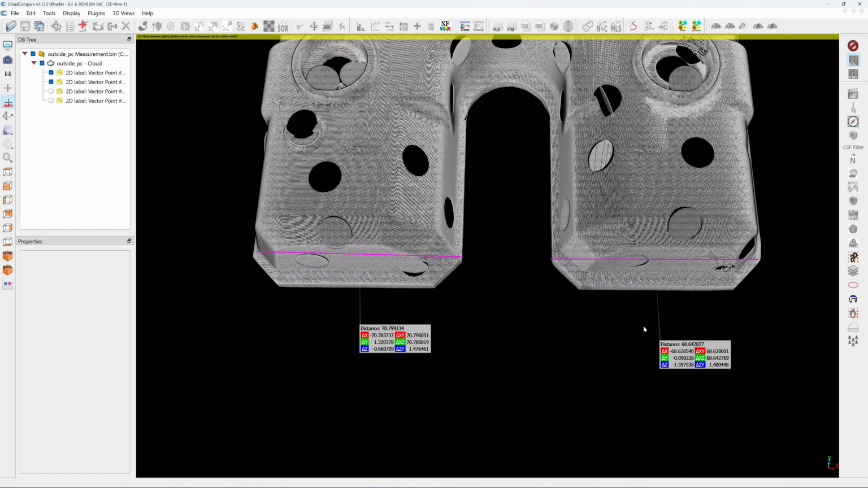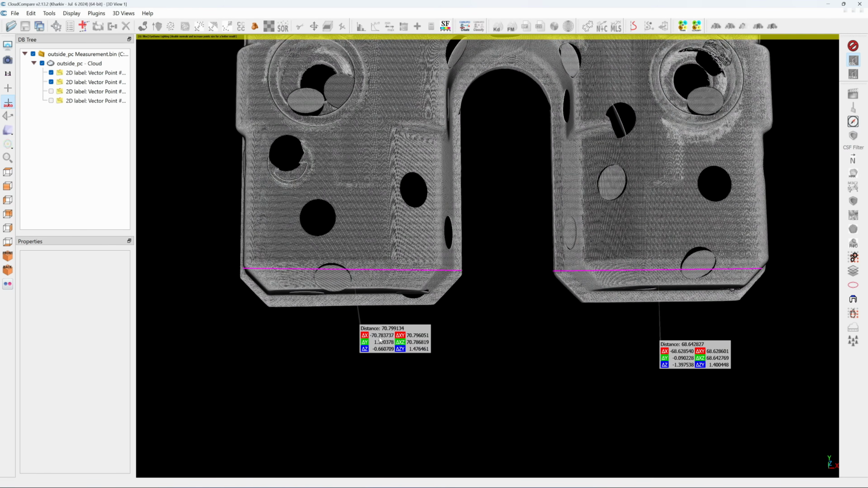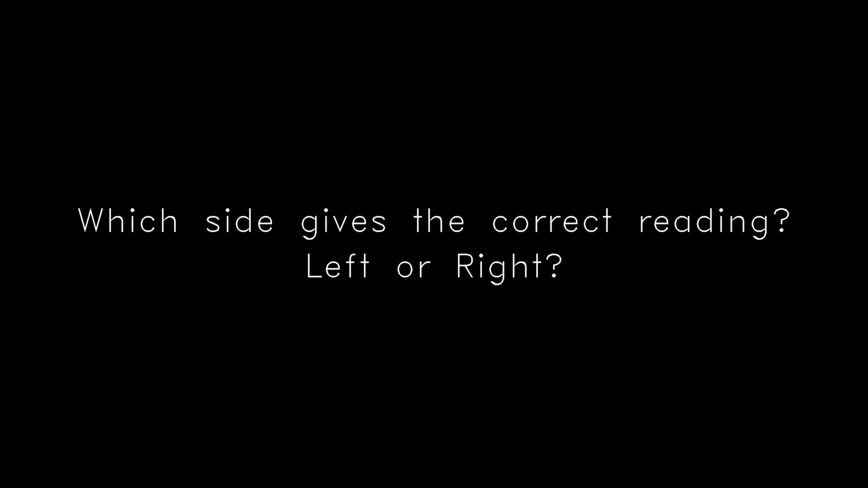And if you read the value, see 70.78 millimeter on the left, but on the right is 68.62. So the discrepancy between the left and right measurement is 2.155 millimeters, which is very high error value.